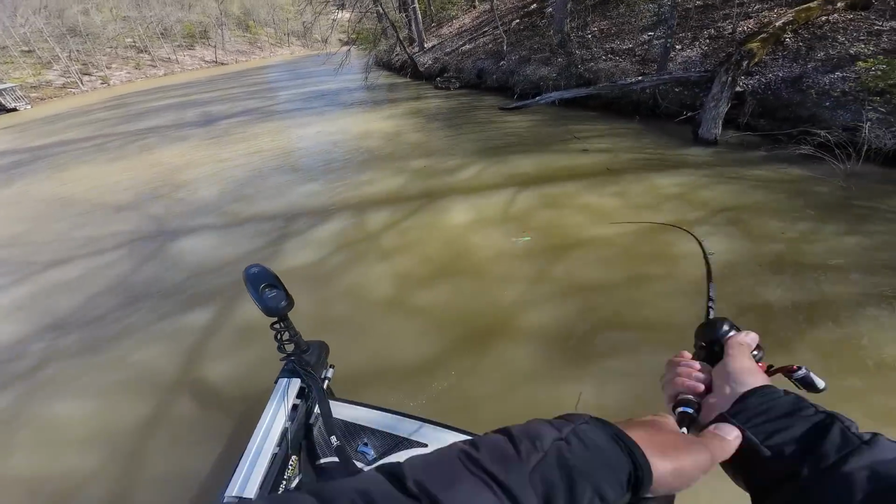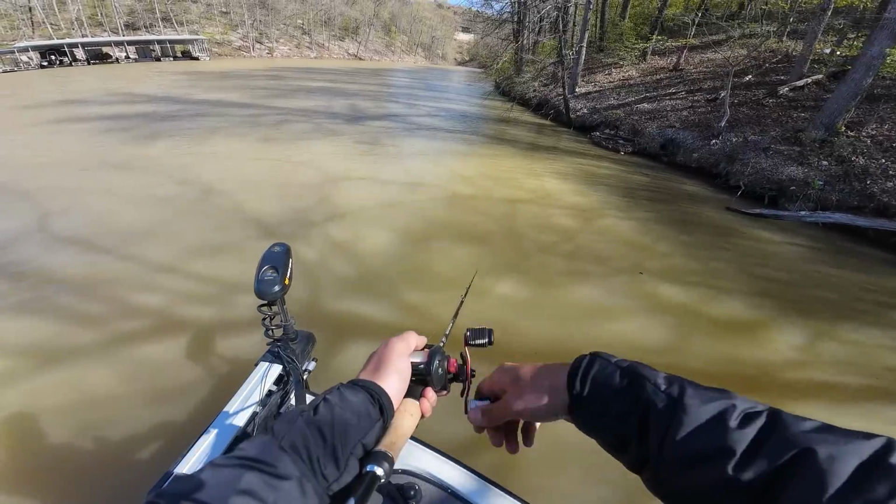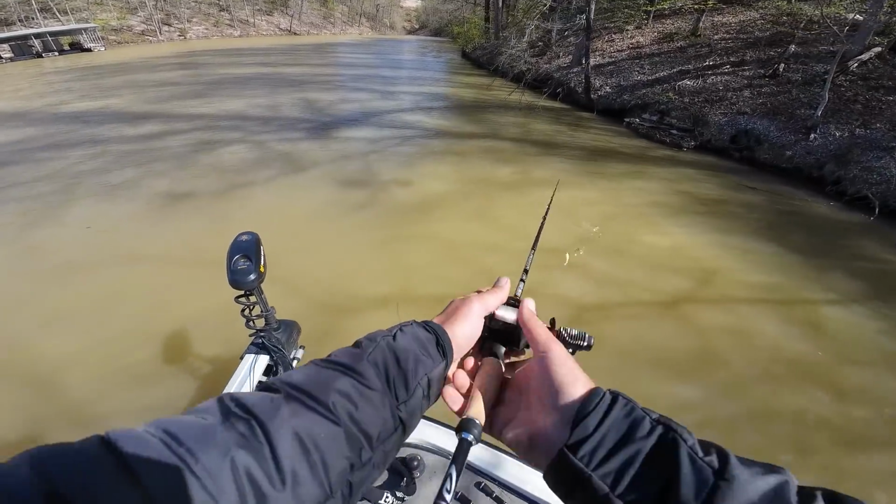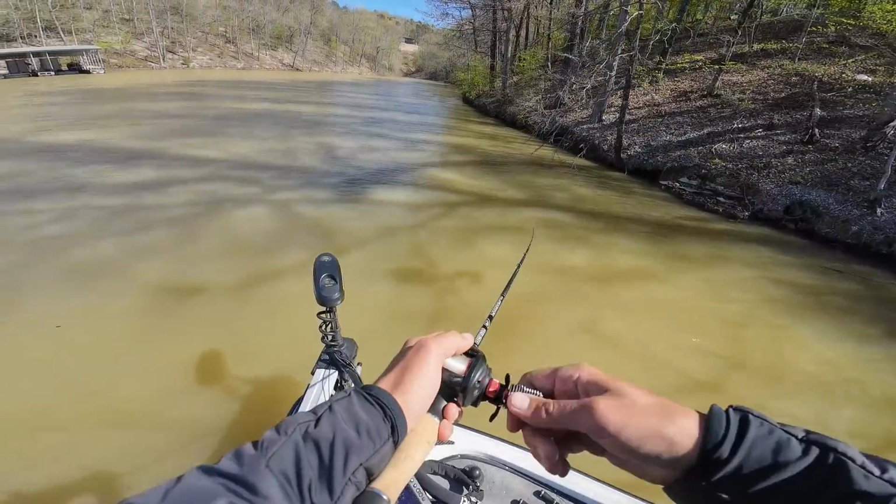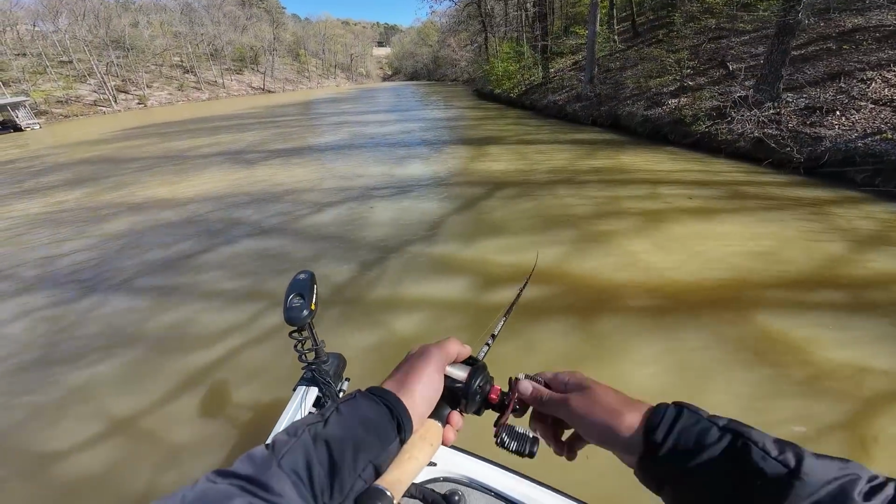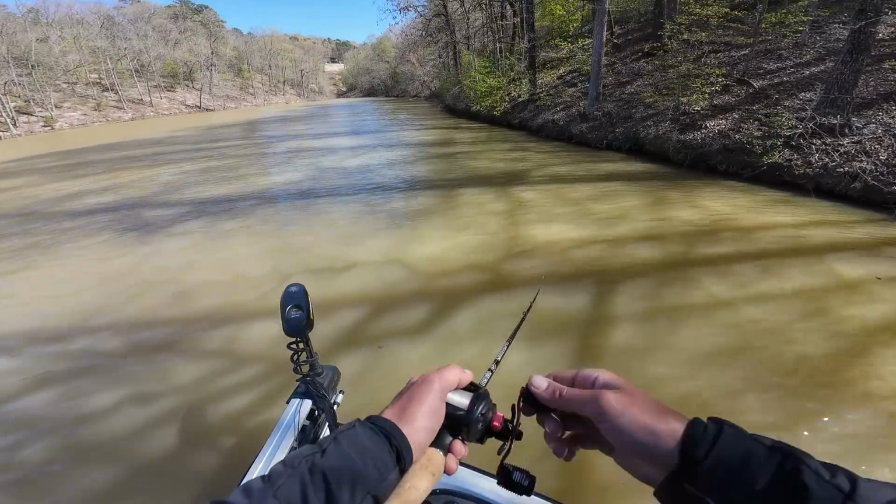And that wind finally picked up and stopped blowing out of the north. It's now blowing out of the west. And that westward wind is probably going to get these fish to bite a little bit better than that north wind. I don't know, I'm just loving this spinnerbait bite. I've had more bites in the last 20 minutes than I have all day. Maybe it's the creek, maybe it's the conditions, I'm not 100% sure, but let's just keep rolling.